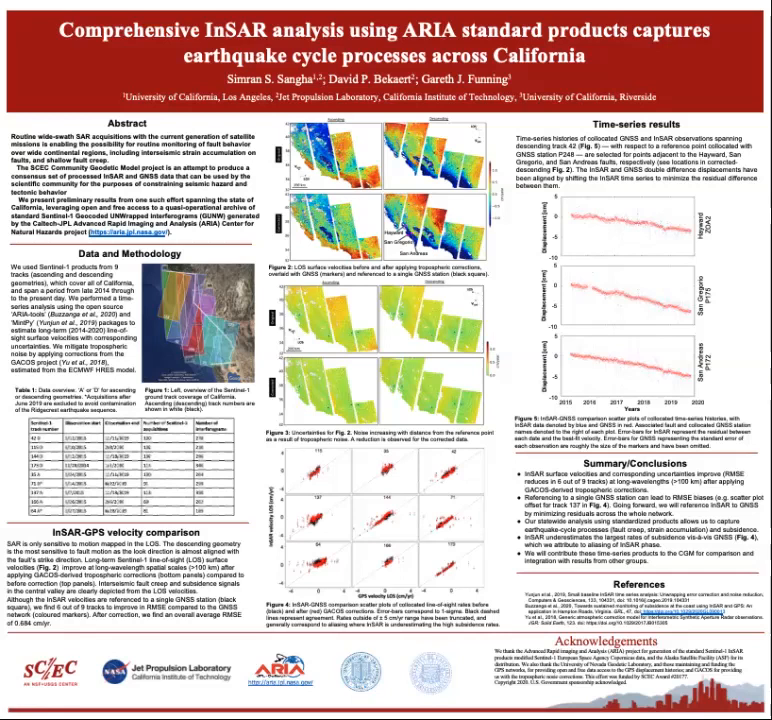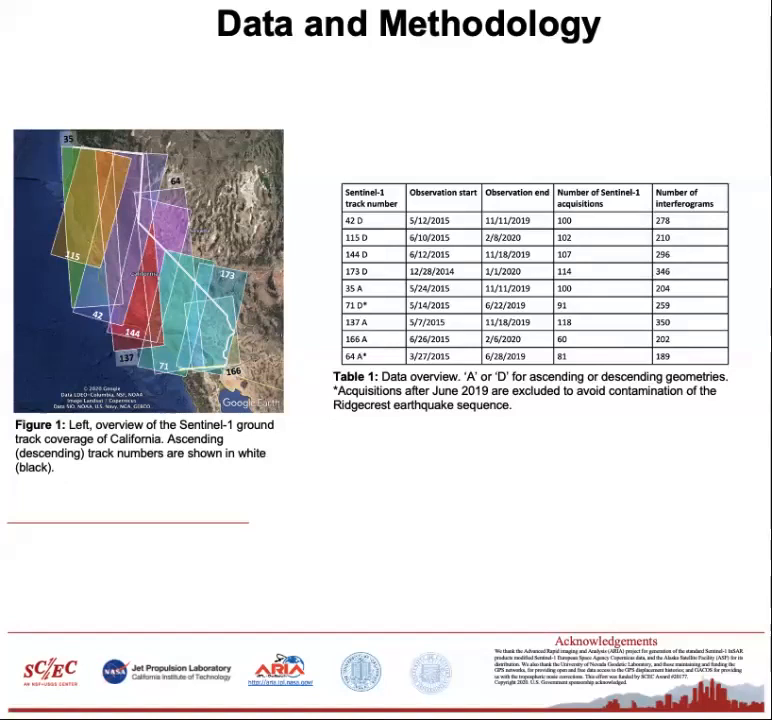and Gareth Funning, and I'll be sharing work done towards a comprehensive statewide Sentinel-1 InSAR analysis, leveraging an operational archive of standard Sentinel-1 InSAR products hosted by the ARIA project from JPL. The existing ARIA archive includes products from 9 tracks of Sentinel-1, which span the entire state of California and which span back through late 2014.